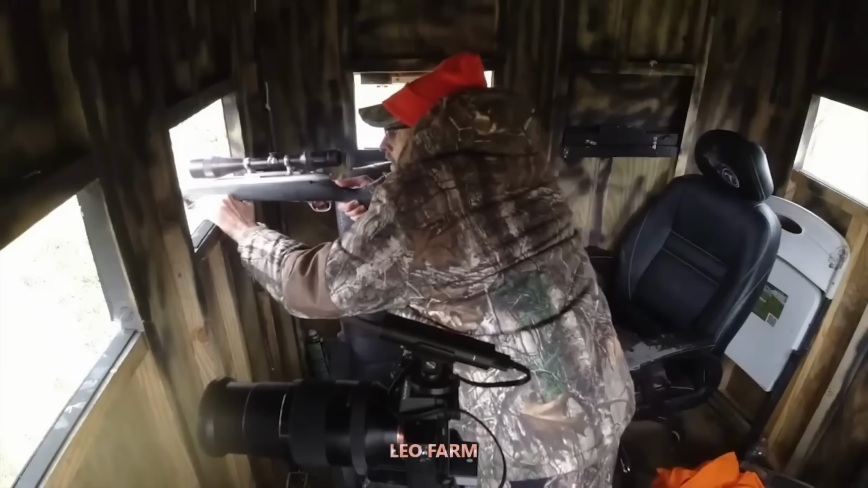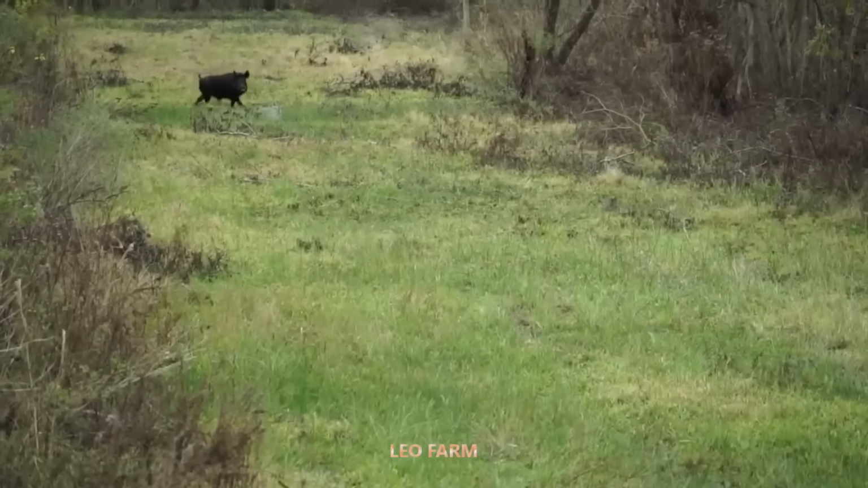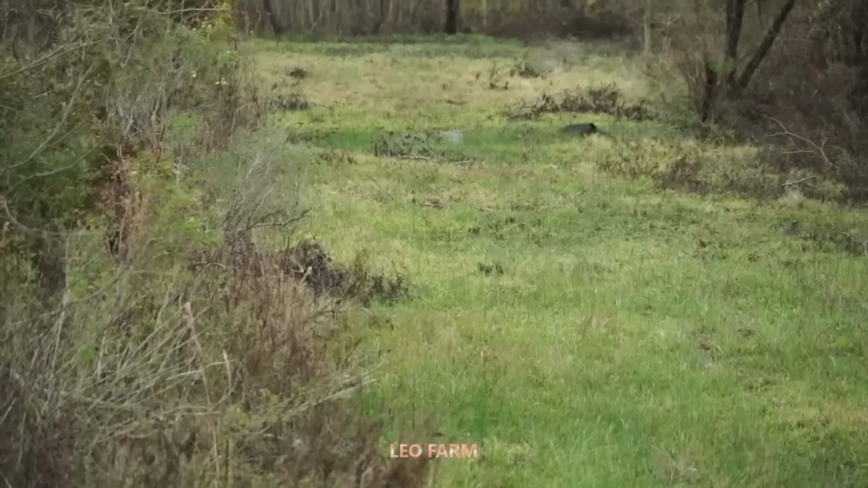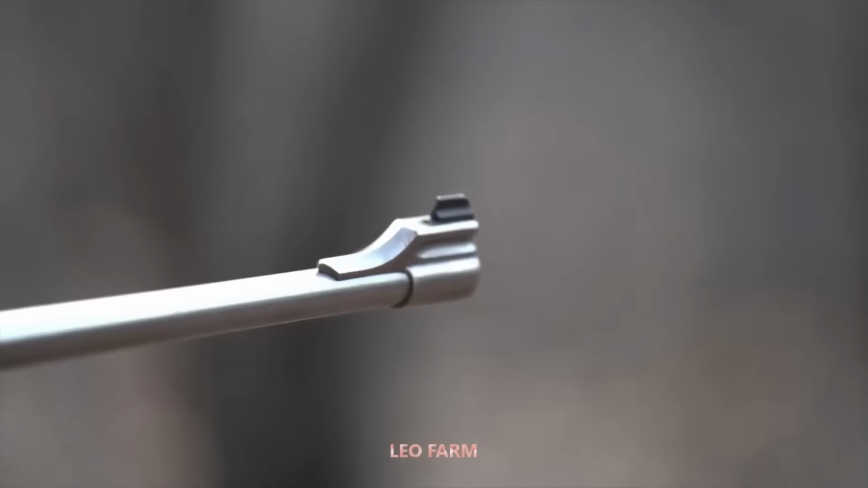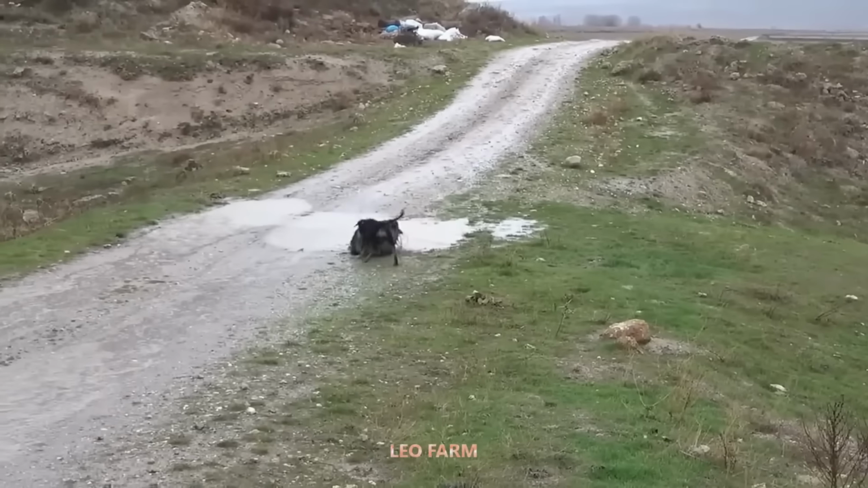One decisive shot pinned it down. It fell, and the threat was eliminated. No second bullet needed. One was enough. A clear message. There's no place here for destroyers like the wild boar.